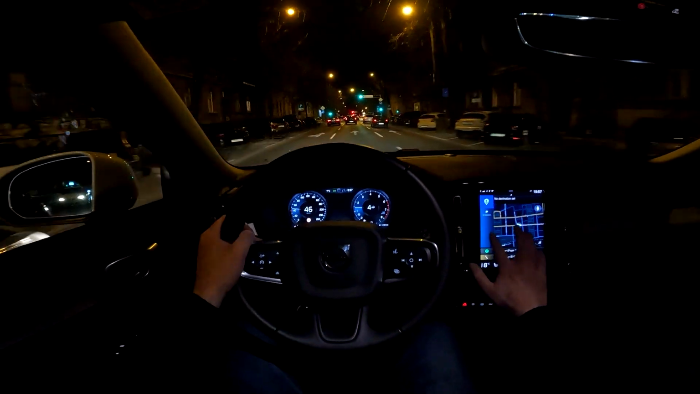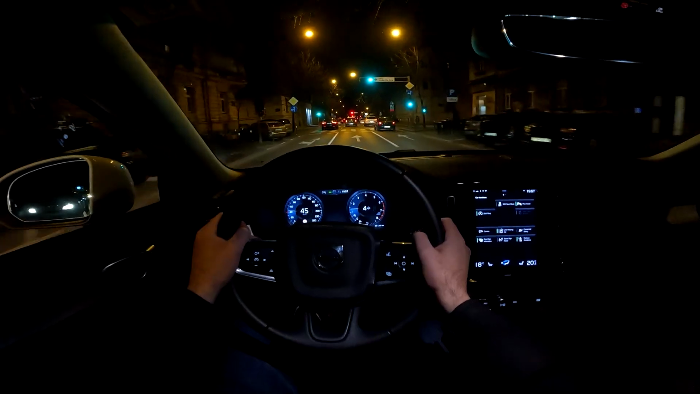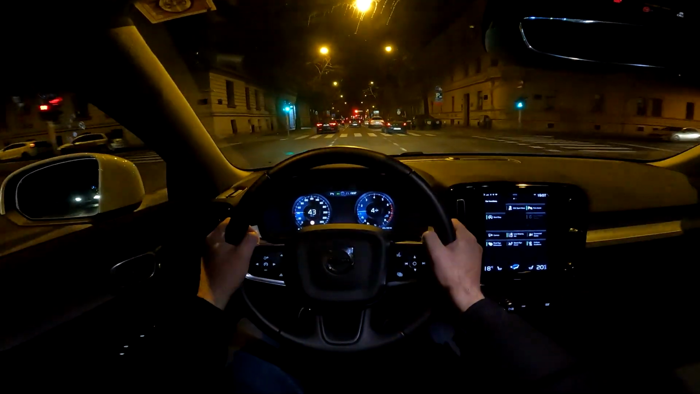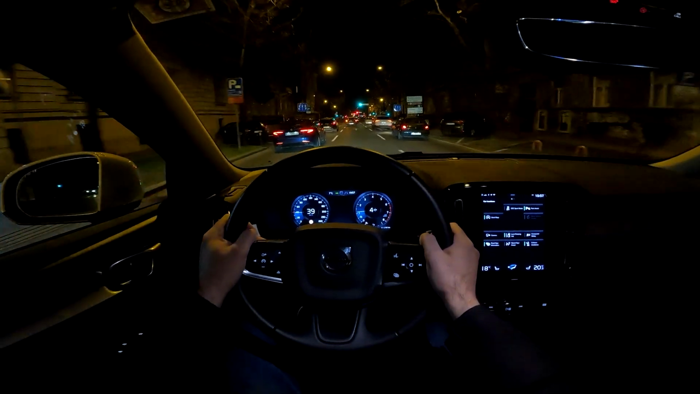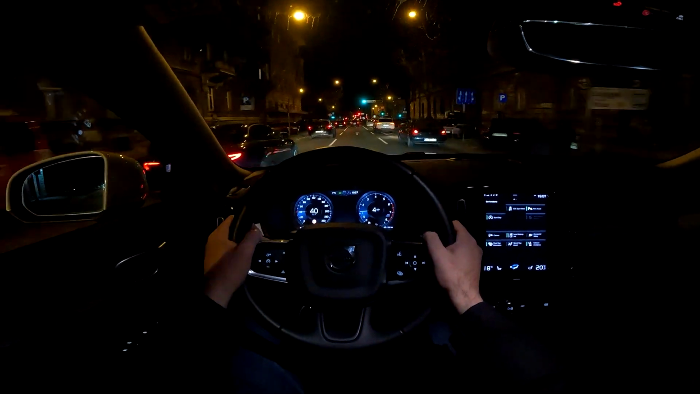So let's actually go here to the menu. Yeah, lane keeping aid, connected safety, park assist, road sign information, speed assist, and collision avoidance.